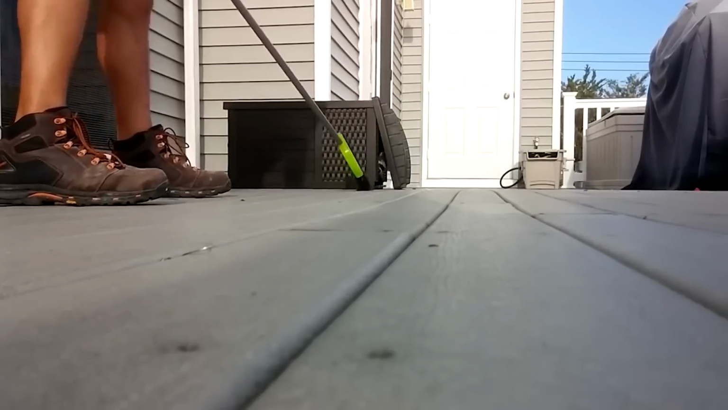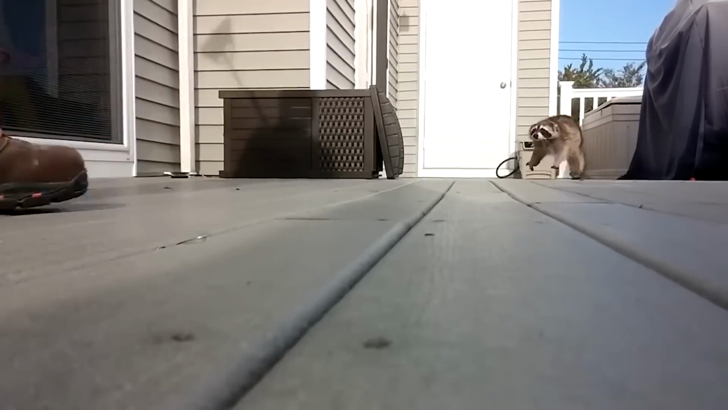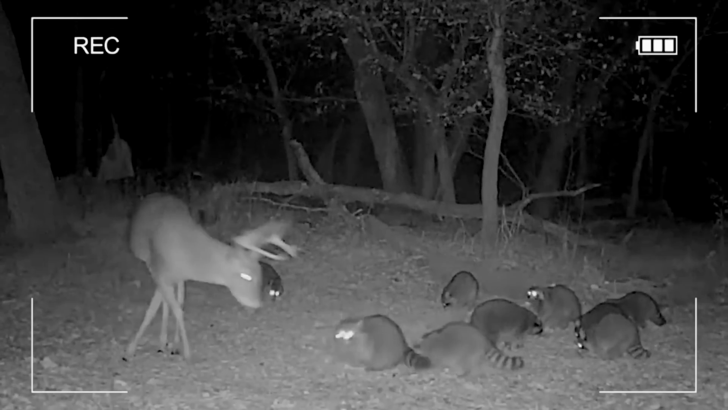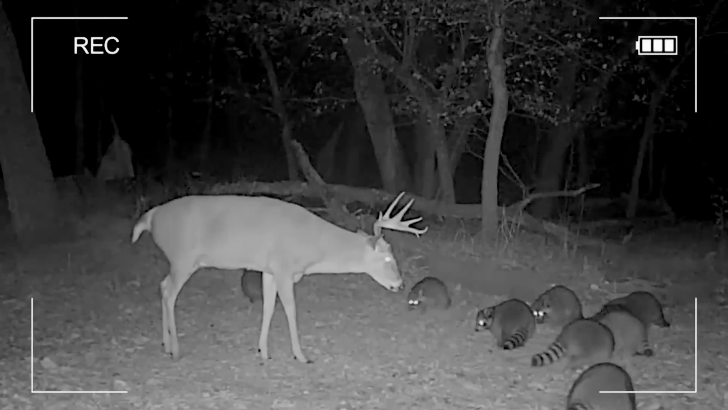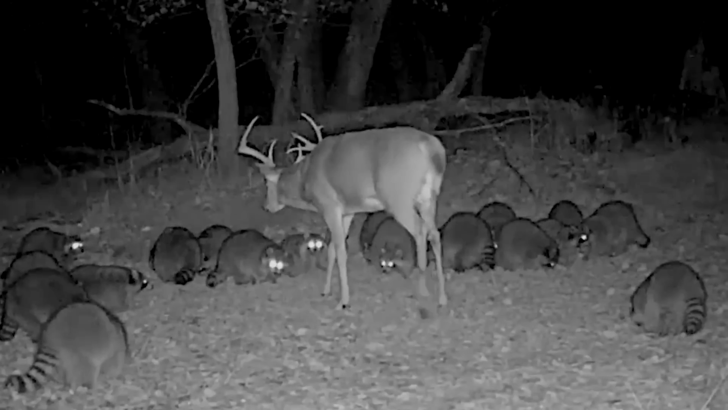Raccoons fighting a deer. You know those pesky raccoons in North America that are always causing trouble for humans? Well, turns out they can annoy bucks too. In this video, these little thieves were initially tolerated as they stole food from the fields. But after a while, the buck's patience reached its limit.